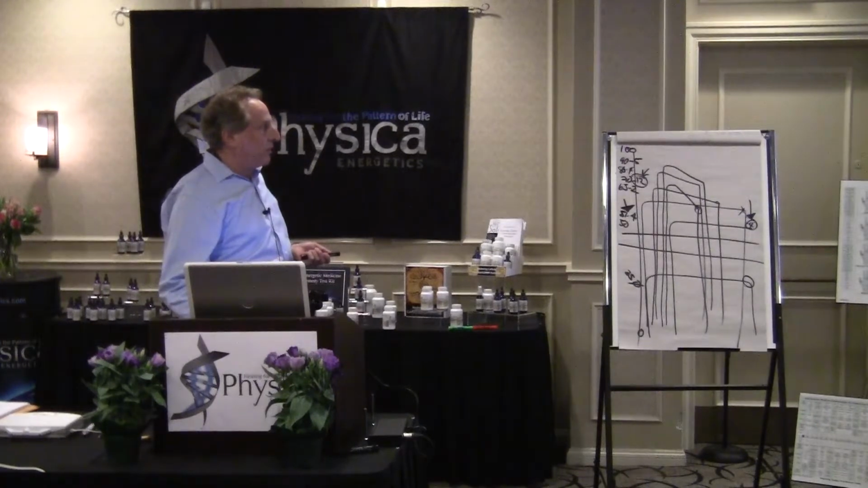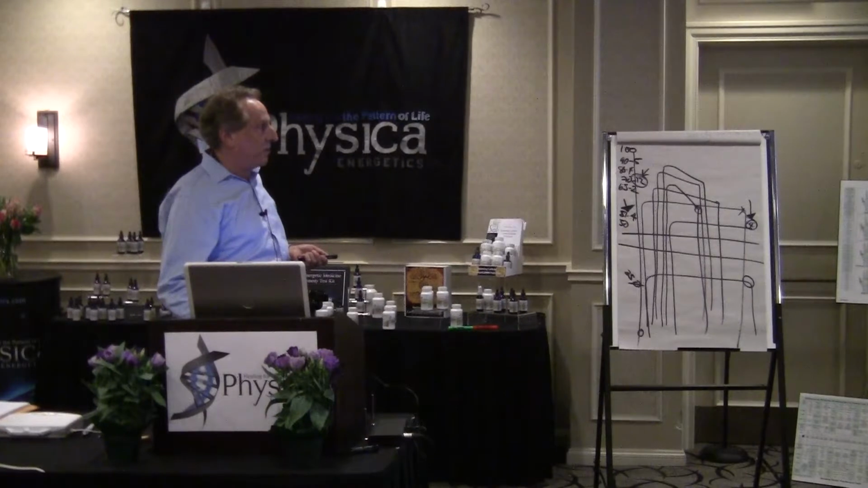So here we're showing foci suspicion. We could have toxicity, TMJ, or gingivitis, periodontitis. It's going to give you direct feedback on all those. The arrows show which areas of the teeth are warmer, which is usually going to reflect a TMJ problem very clearly.